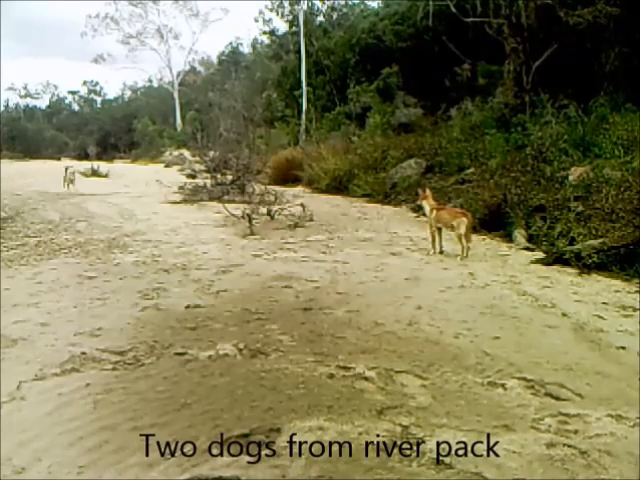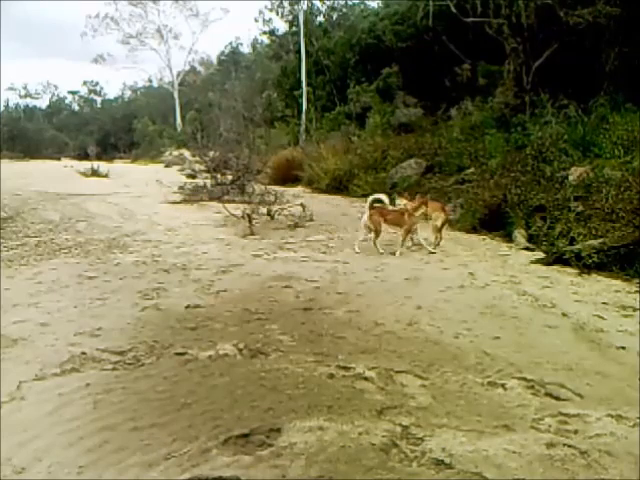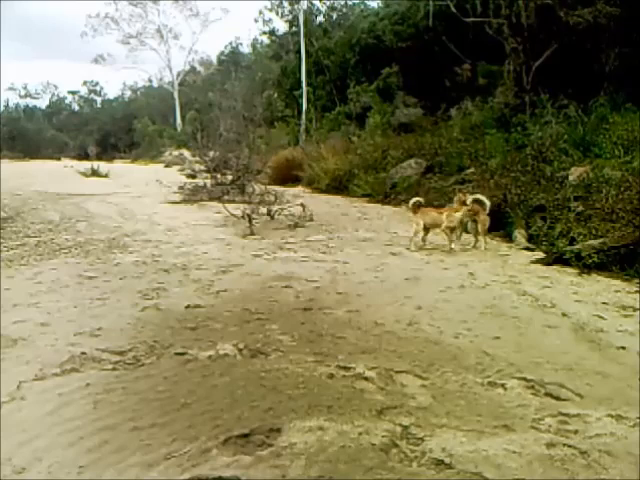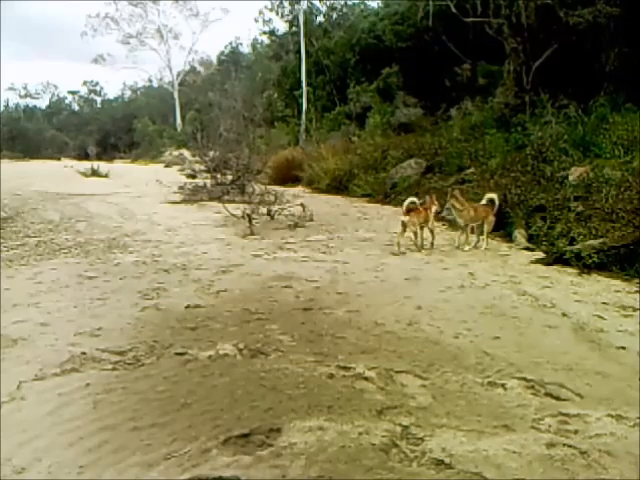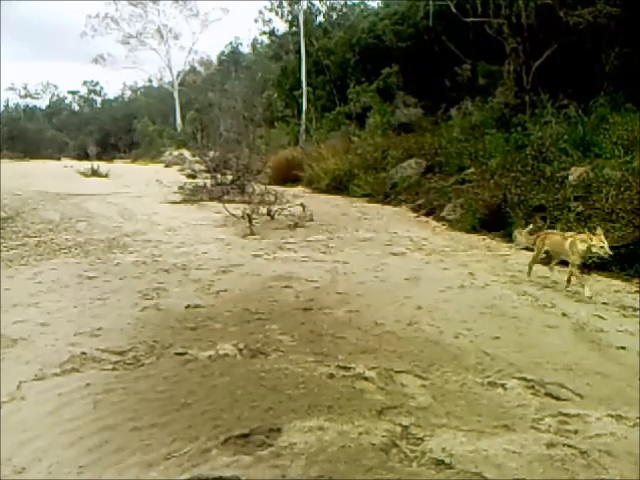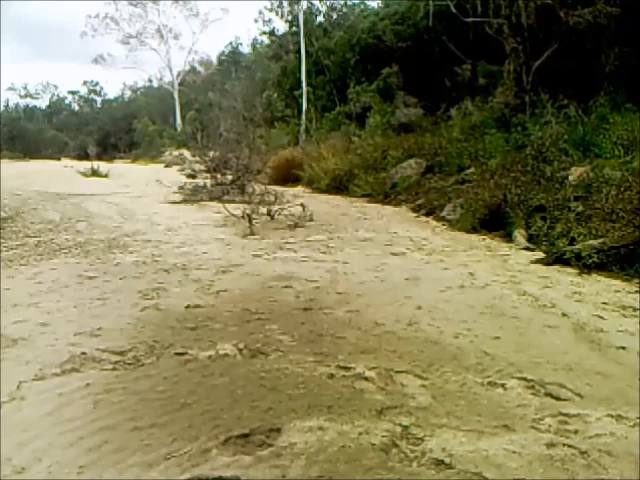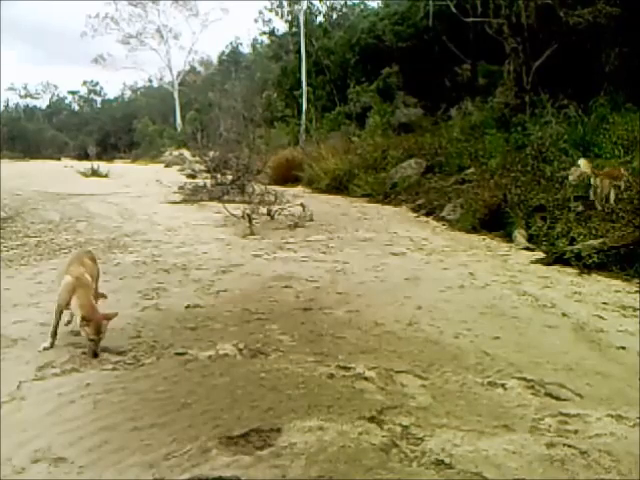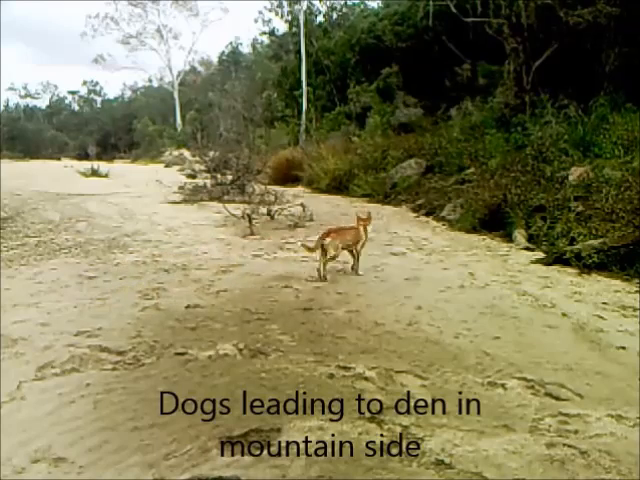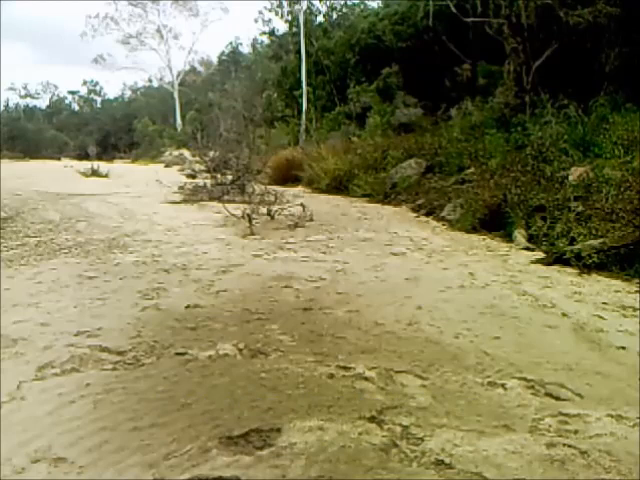Here's another 2 dogs. This is from the river pack dogs. We got 17 dogs out of this particular area of this property in 3 months. There was a lot of dogs living here, and they thought about going up to their den. There's a den up the side of the mountain. You'll see on the upcoming footage. There they go. They head up to a den up in the side of the hill. We haven't seen the den, but we suspect that it's up there in a cave area somewhere.